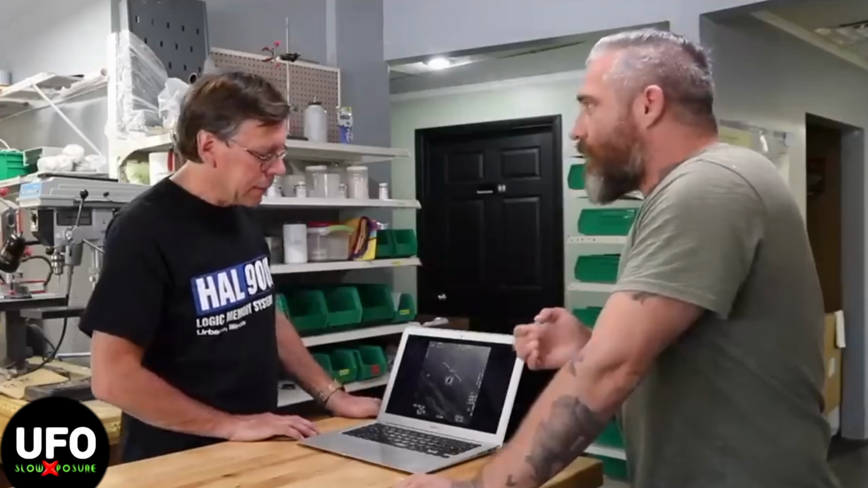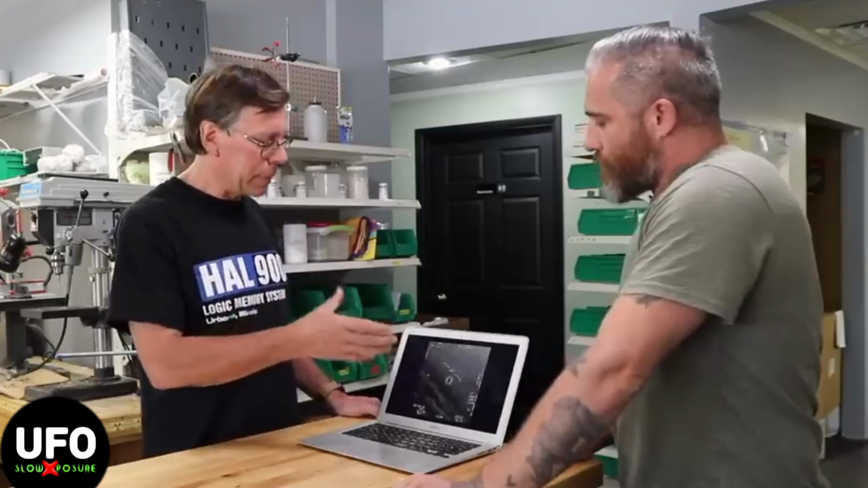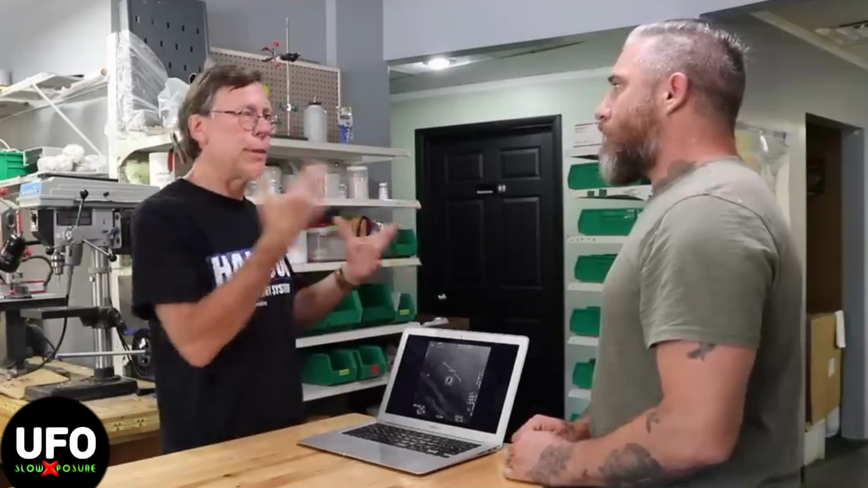So that's what you're talking about, and what you call it inertia, or how you explain that. Well, I mean, you know, it might only look that way too. It's really difficult to know for sure, because if you are manipulating the space around the craft, I mean, time and space around there, it may just appear that way.